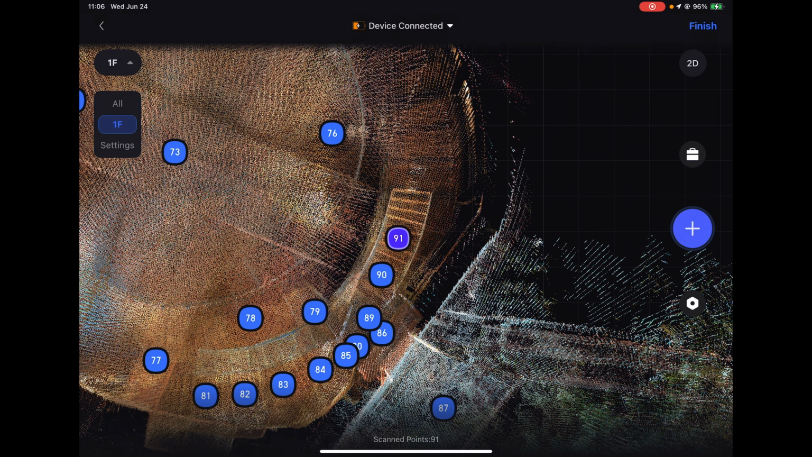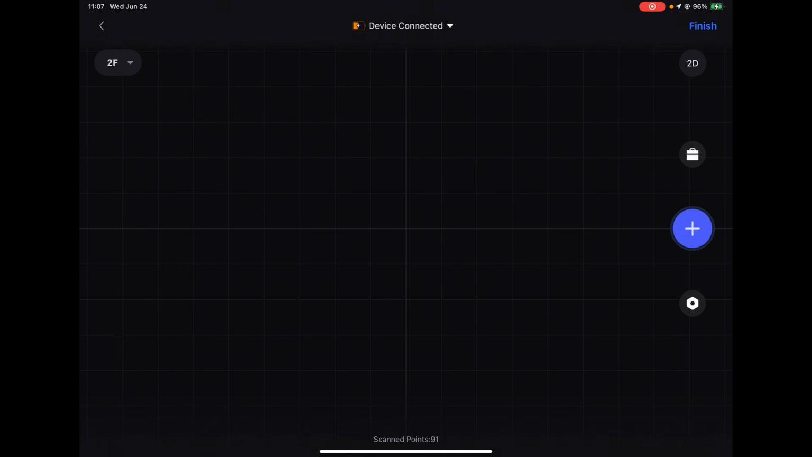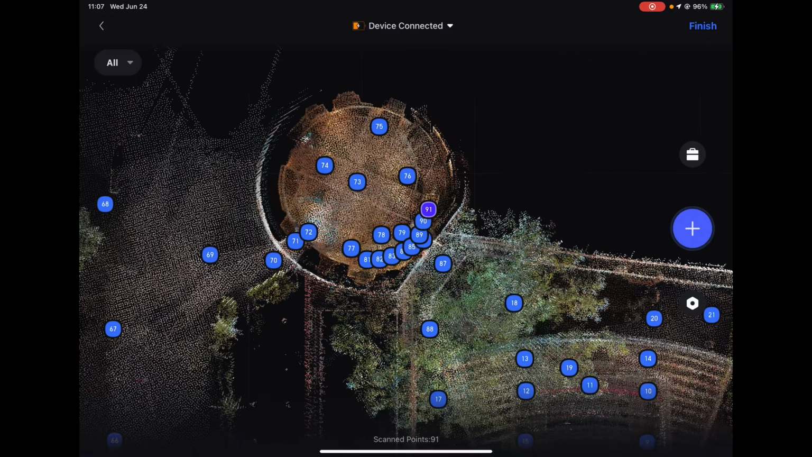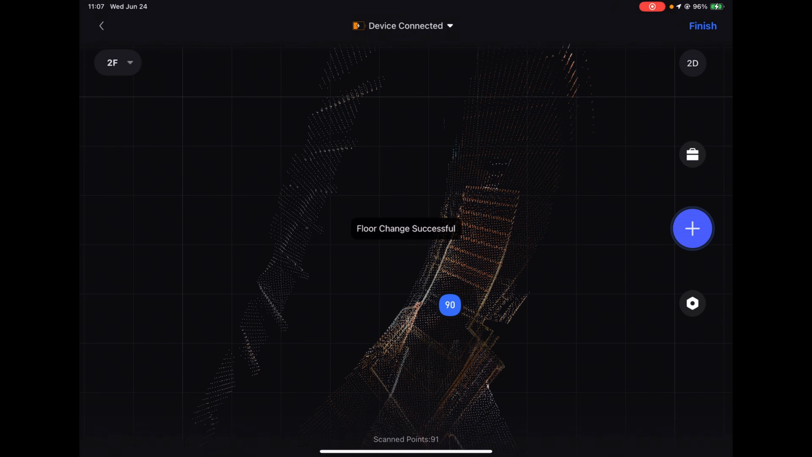So I go up to the top left and I go to settings. It's currently called 1F. I'm going to add 1 floor above. So now we're looking at just the second floor, which of course has nothing on it. So what I'll do is go back to the all scans view. So I'm looking at all floors together, 1 and 2. And let's go over here to point 90. And 90, I'm going to move that to the second floor. So now it looks like that's the only scan on this floor.